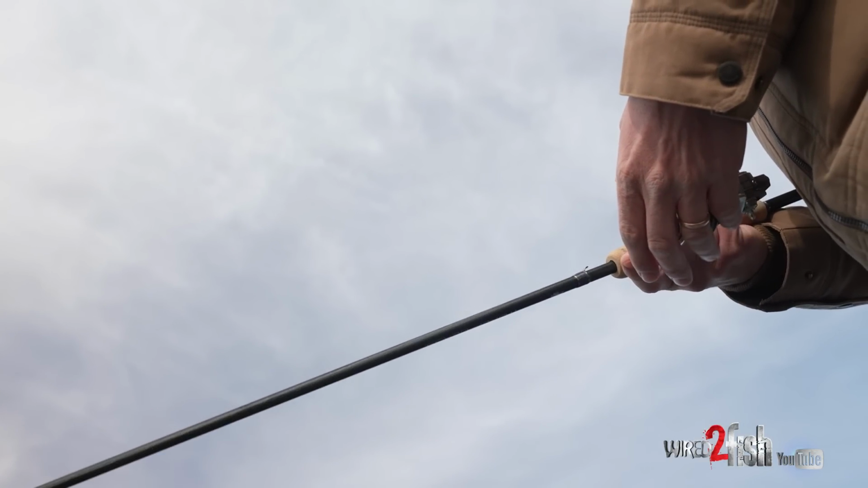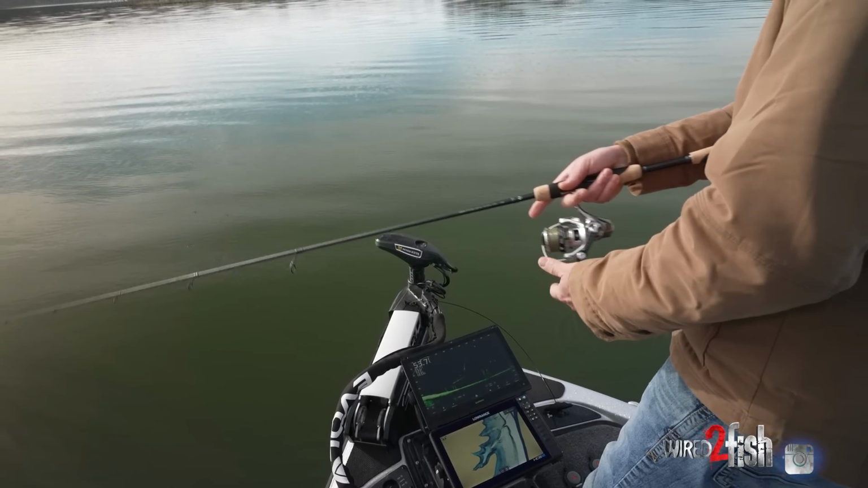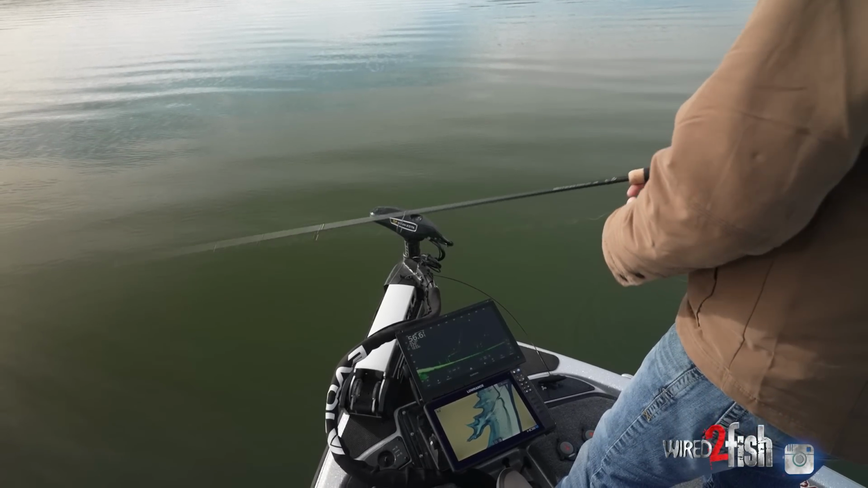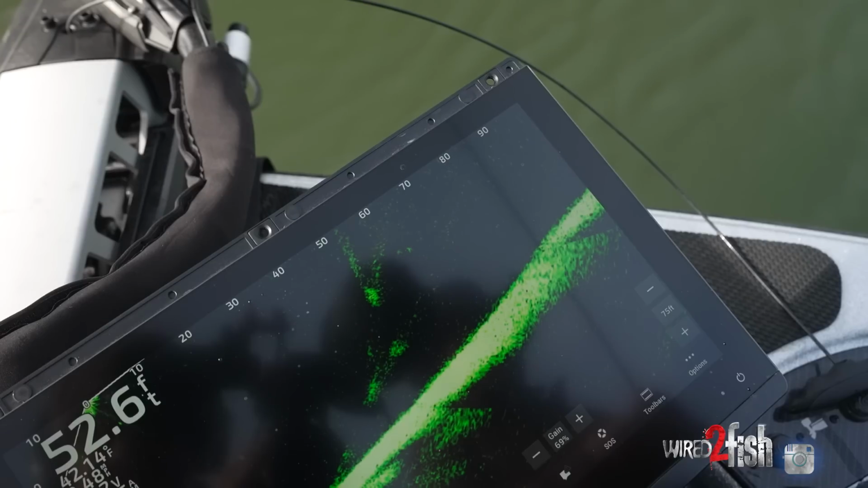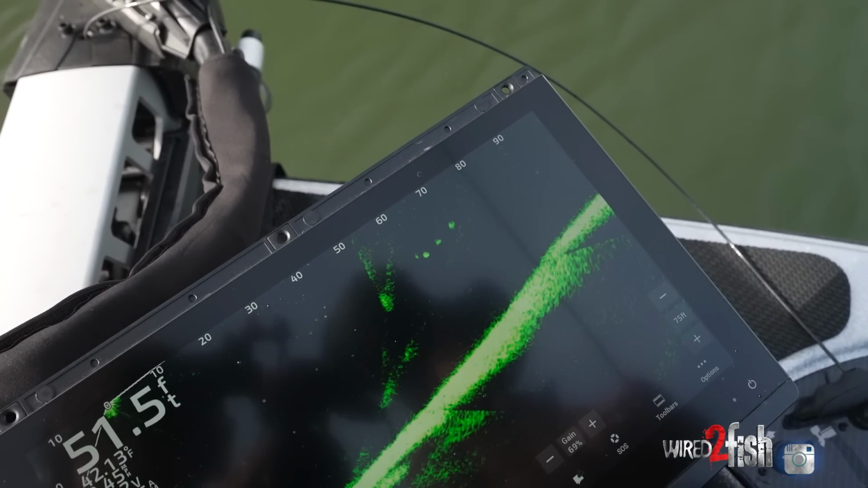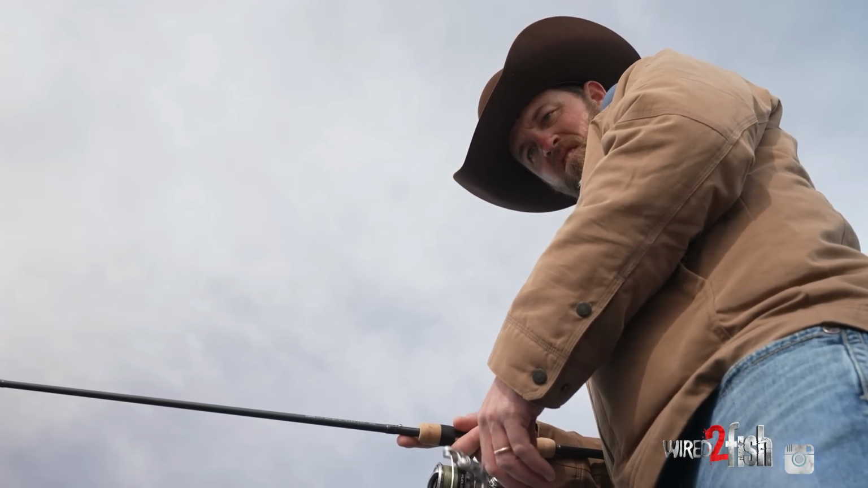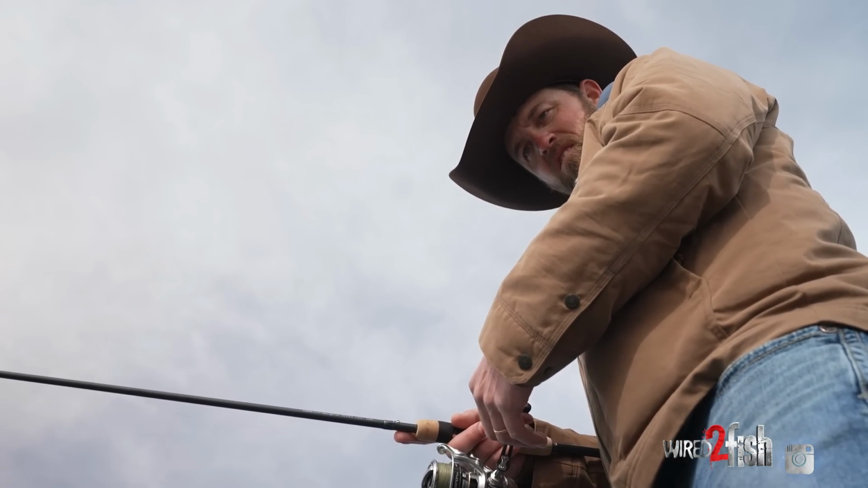I like this braid because it's smooth and it casts really well, but it sinks faster. So you can get your bait down to those fish quicker using smaller baits, which is really important. This new forward braid has really changed my efficiency while fishing with forward-facing sonar on some of these fish.